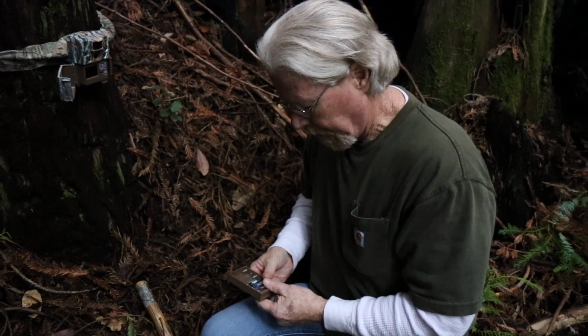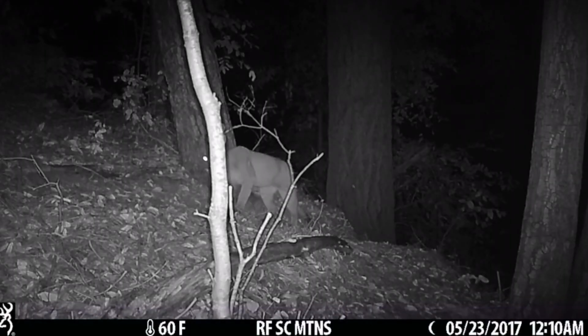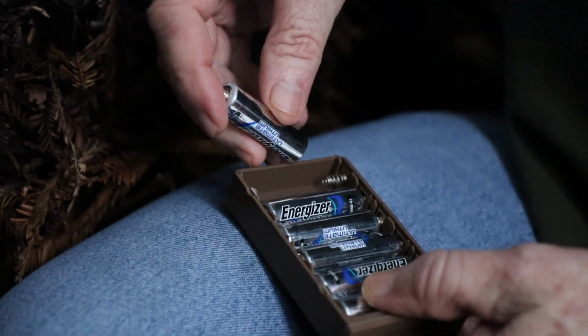They designate that under normal usage it'll last 11 months, and they're pretty accurate with that. I'm about 9 months in right now, and I've only had a couple that I have to change, because I've had them in places that get a lot of traffic, and so they've only lasted maybe 8 to 9.